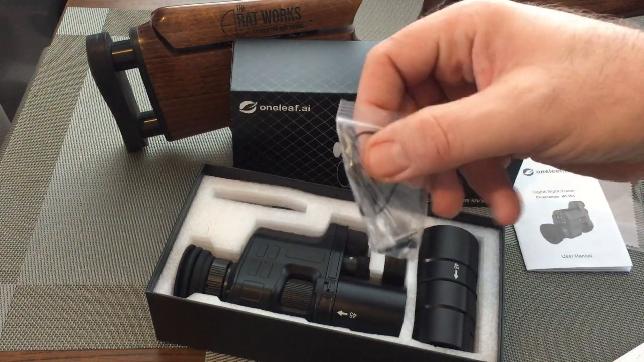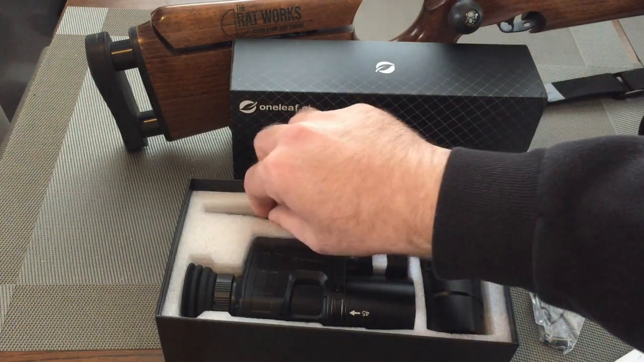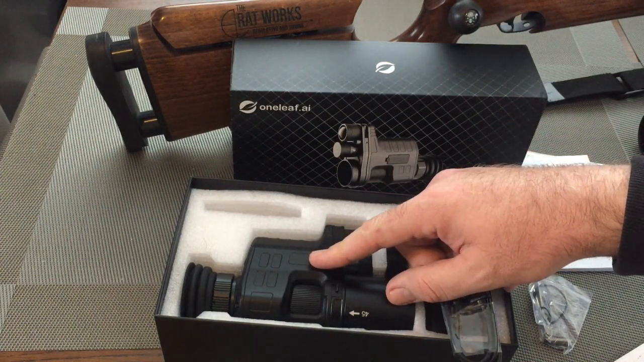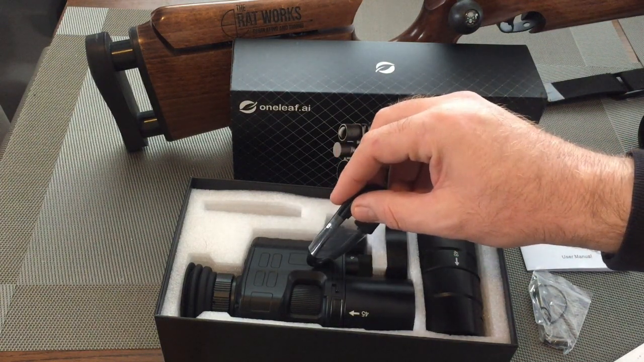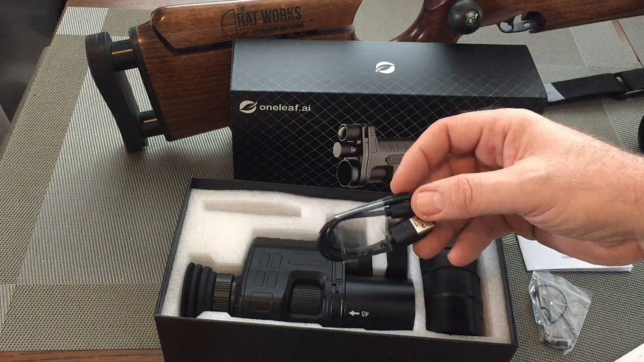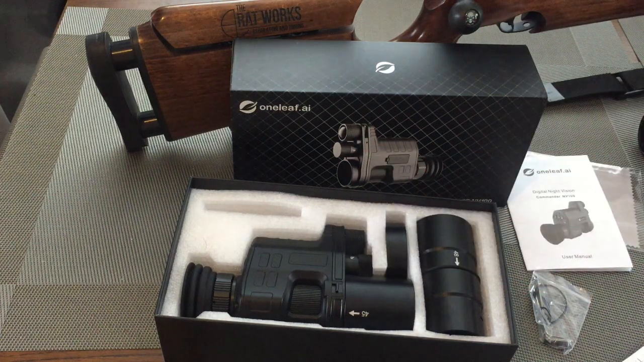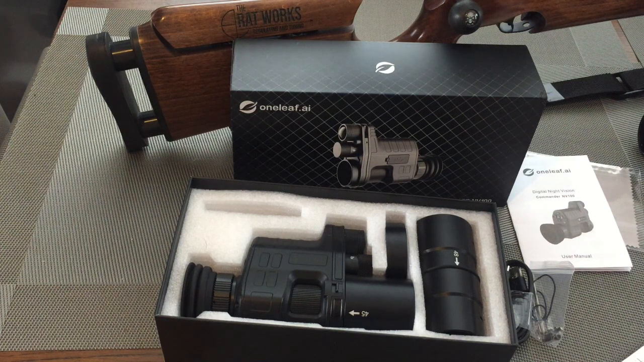You get a couple of Allen keys and a couple of O-rings. You get a USB lead. Now this lead can be used with a PC to allow you to transfer data from the unit, but it can also be used to charge the battery whilst the battery is in the unit. If you choose not to take it out, leave it in the unit, connect it and charge it. But it can also be used to connect an external power bank to the unit for longer run times. Now, I'll chuck that to one side there.